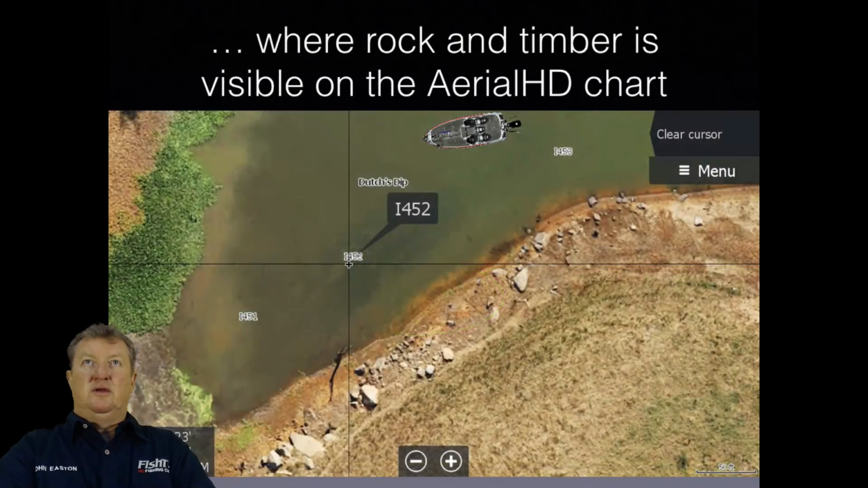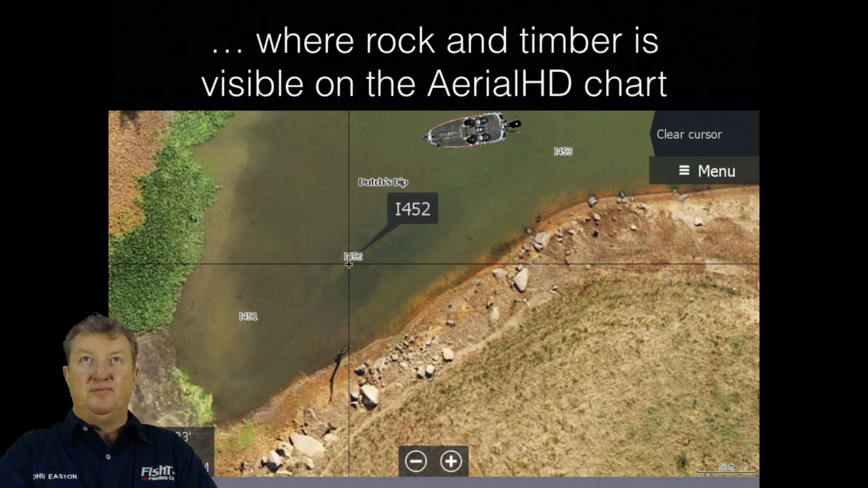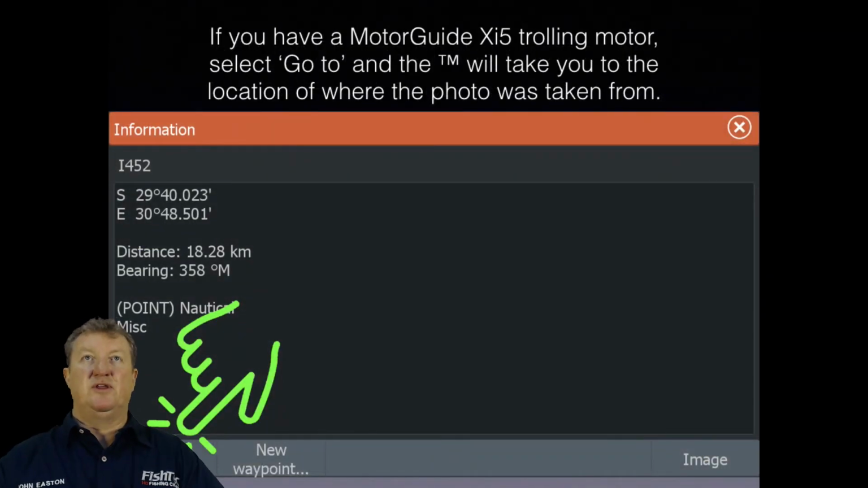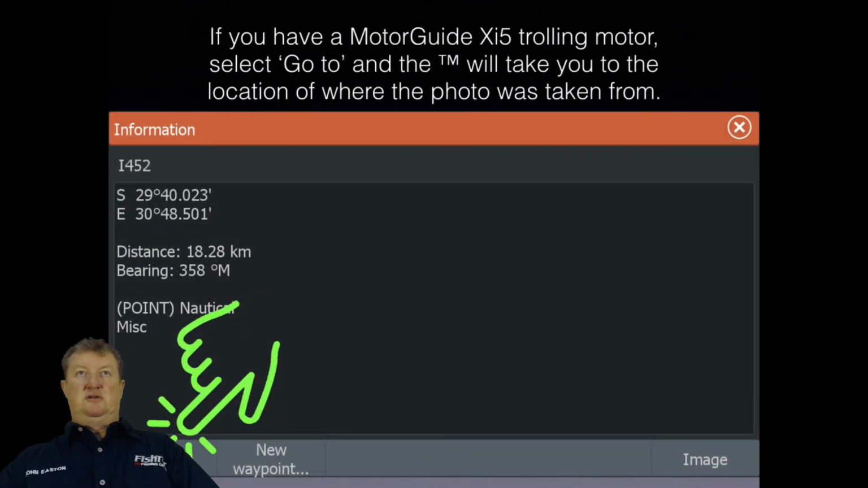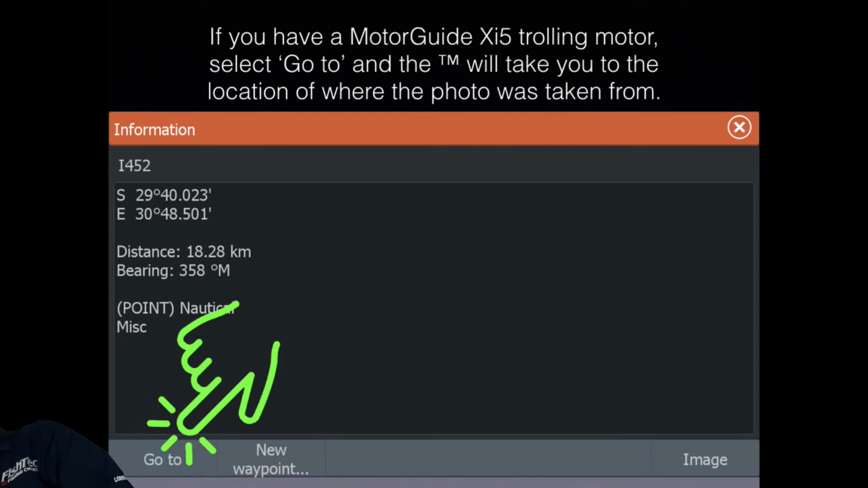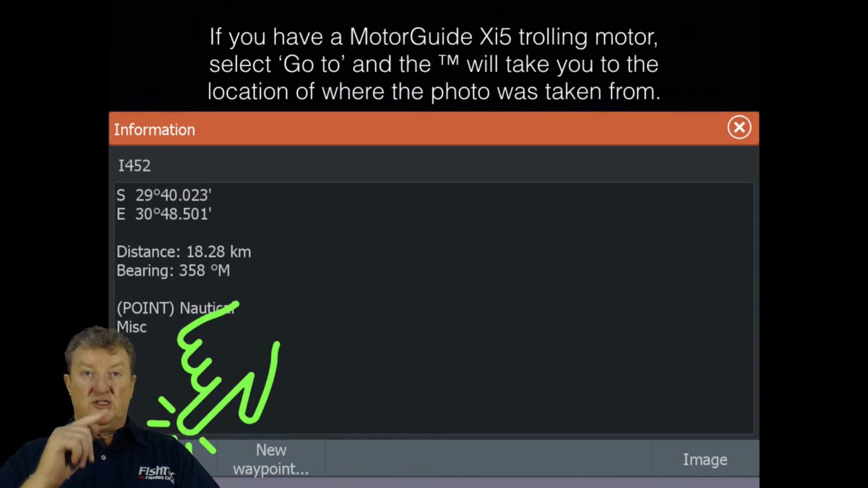Yeah. So you tap on that little photograph there because you've identified something key that you'd like to fish. You tap on it, and what will happen is it'll bring up this screen. Can you see? It says "go to". If you've got a Motor Guide XI5 and you tap that go to, your XI5 will say thank you, I got that location, and it will start moving to that exact spot.